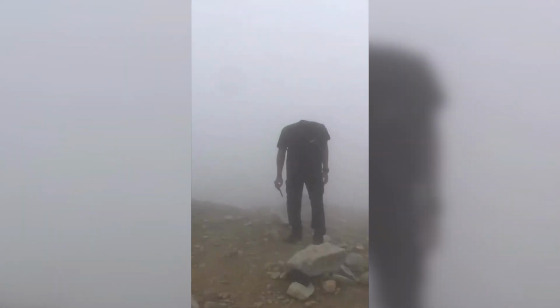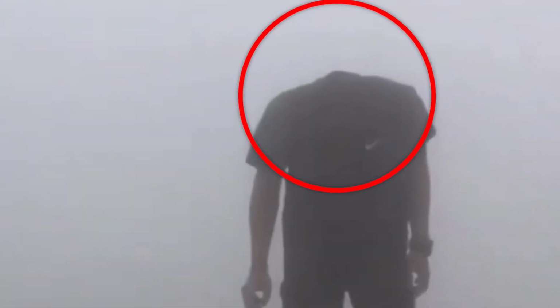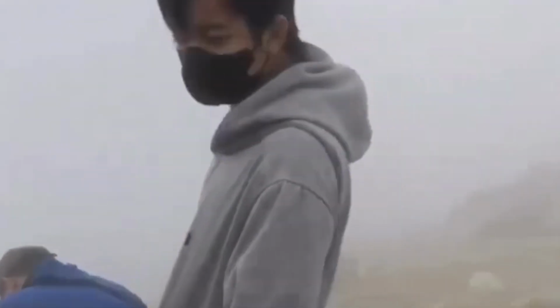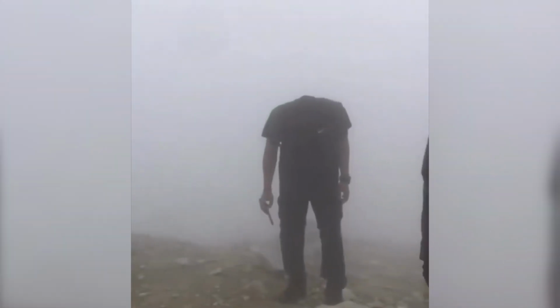Some folks believe it's a clever trick of the camera angle, perhaps an object obscuring the head or a glitch in the digital processing. However, others can't shake the feeling that something more unsettling is at play. Was it a deliberate editing job, a technological hiccup, or perhaps a glimpse of something paranormal? Perhaps an ethereal being momentarily manifested in the frame, or a spirit tethered to the mountain peak. The possibilities are as endless as the mountain range itself.